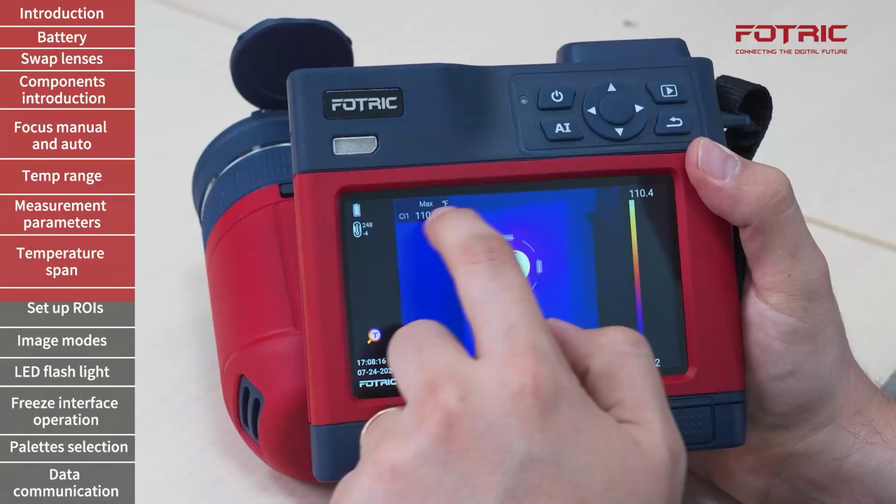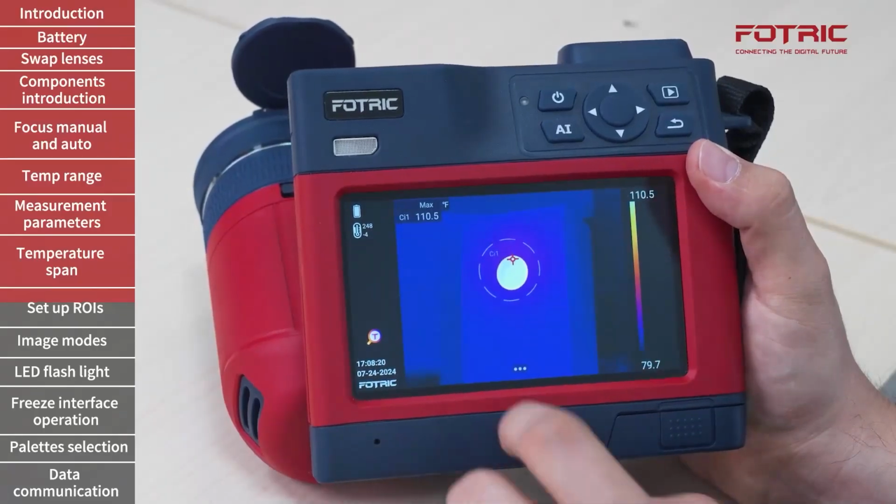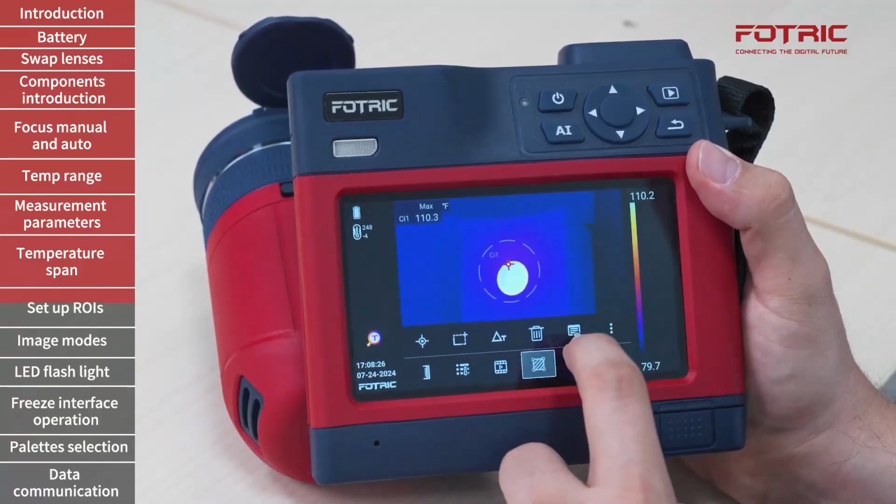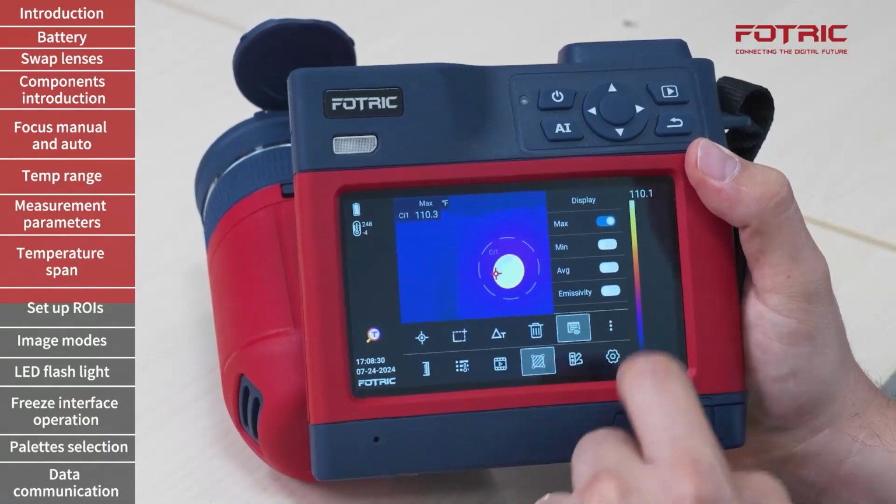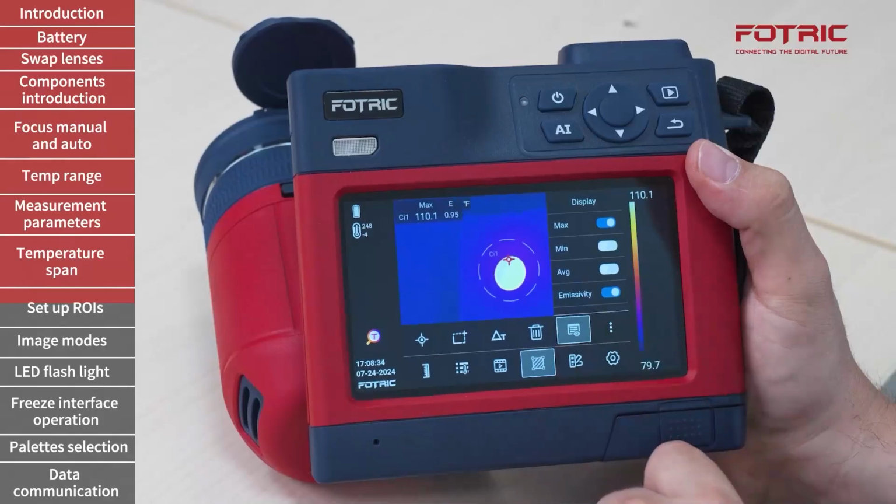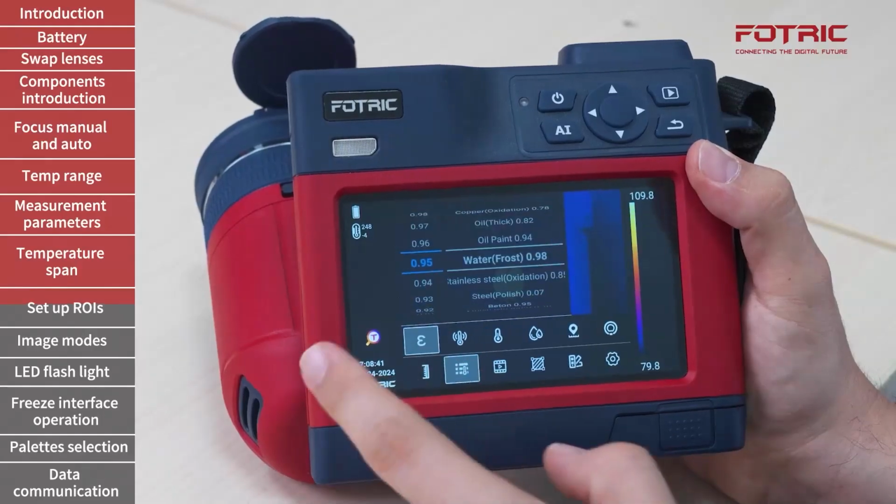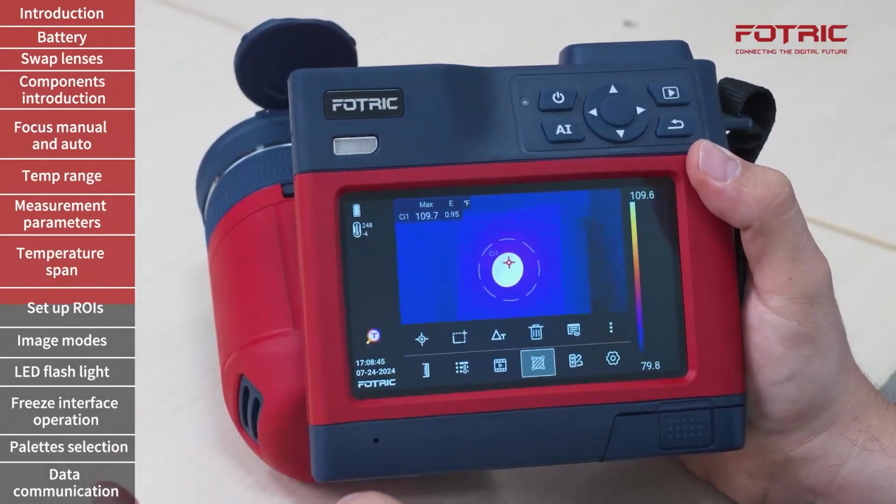Right now, the camera is showing me the temperature of that circular area, but I want to know more than that. I will tap on the menu, open the ROI submenu, and tap on the display of information. I want to know the maximum temperature, but I also want to know the emissivity. This is because I can have a general emissivity that is set up right here, but I can also have local or partial emissivities for ROIs.